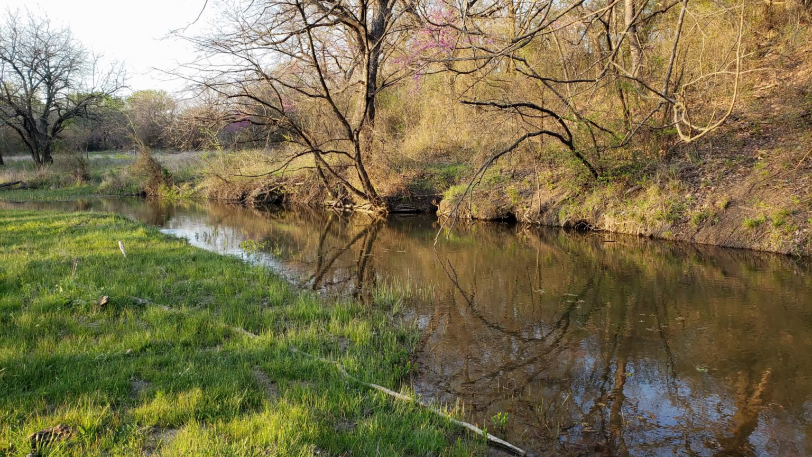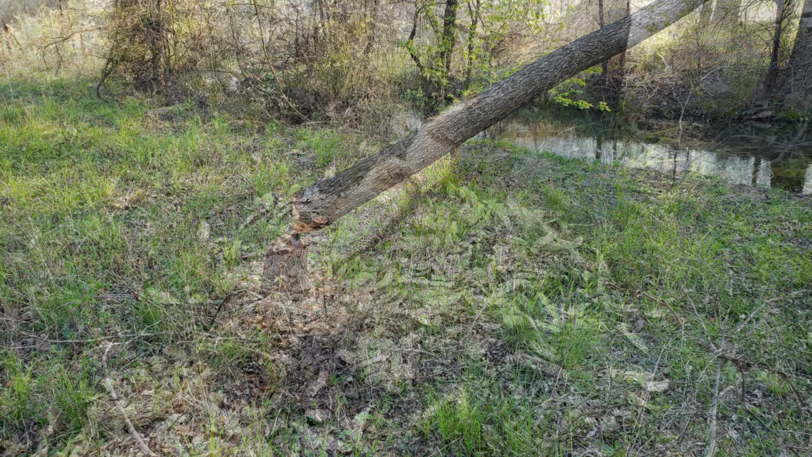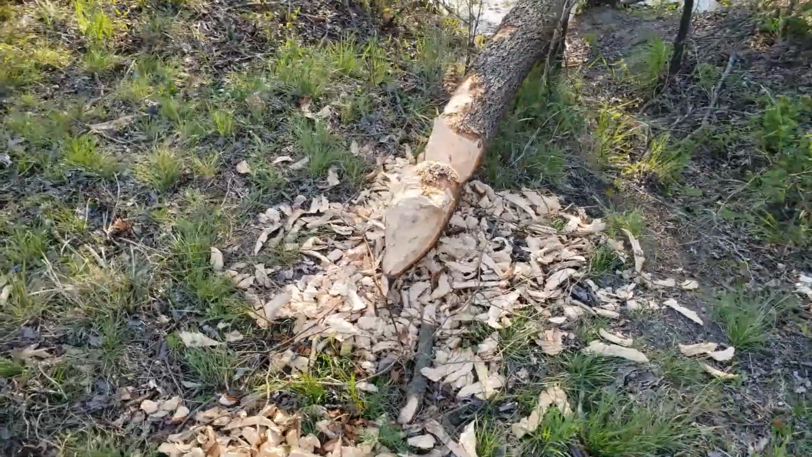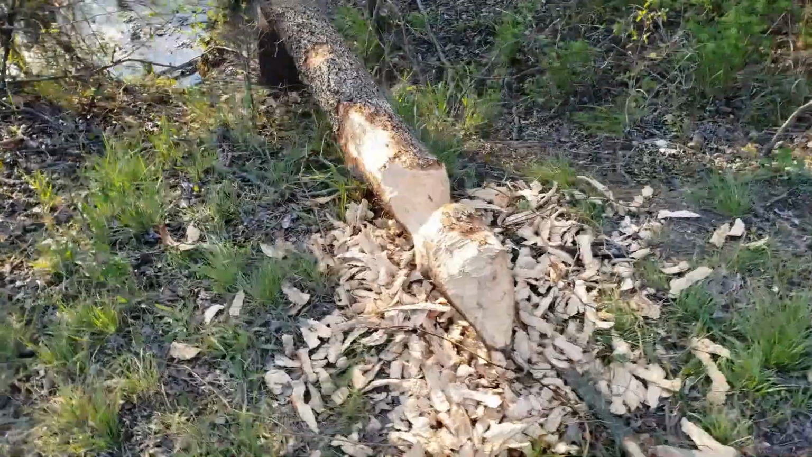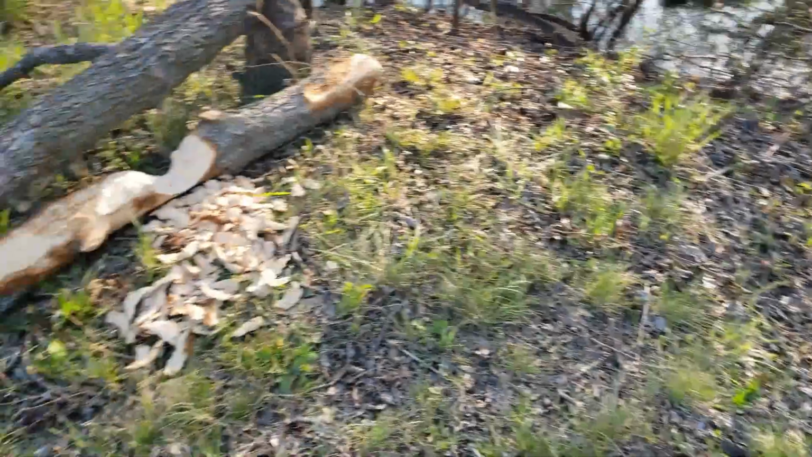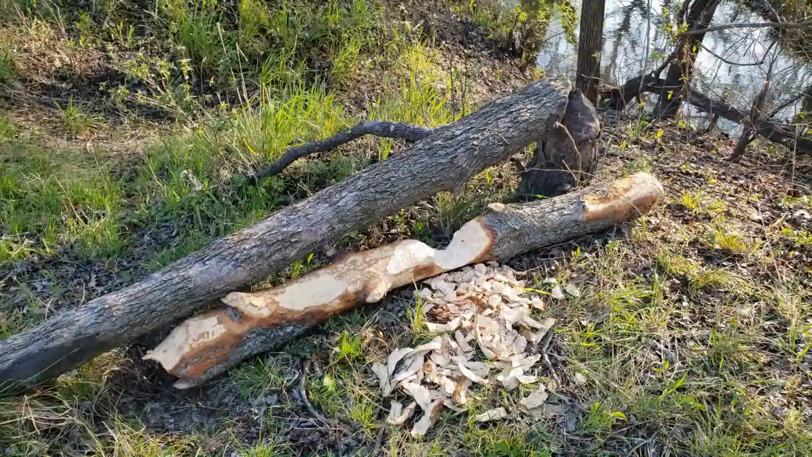Here where the creek widens going into the lake, we've got several beaver dens in the bank. And of course the stereotypical beaver damage to trees. And we found this as the landowner took me on a tour, and I thought this was rather impressive. And these were not isolated examples.